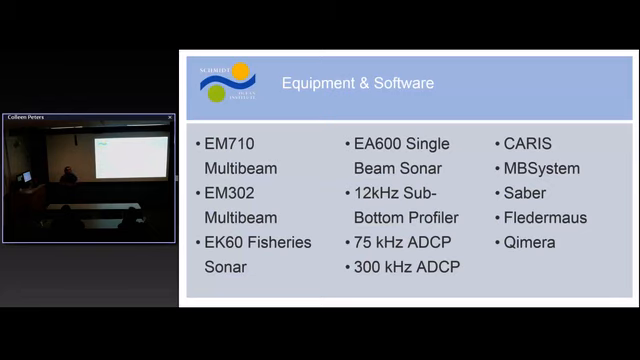So the sonars are pretty much always used in some capacity. The multi-beam systems, the Kongsberg EM710 and 302, are the most commonly used. And then we also have the EK60. We have 6 frequencies there, 4 frequencies of single beam, a 12 kilohertz sub-bottom, 2 ADCPs that don't work, and a variety of software to process all that data.